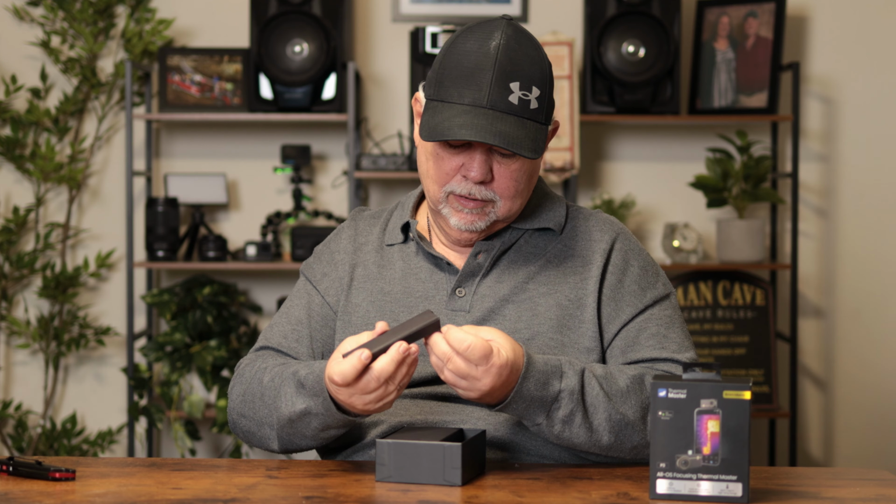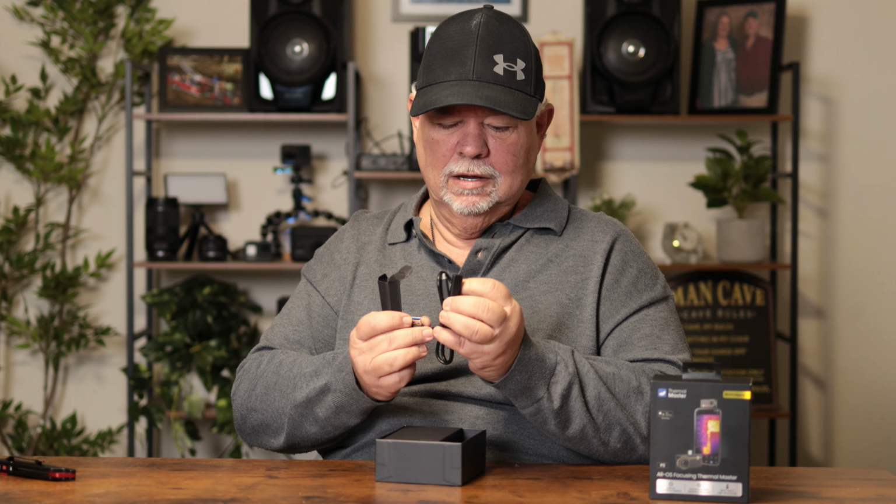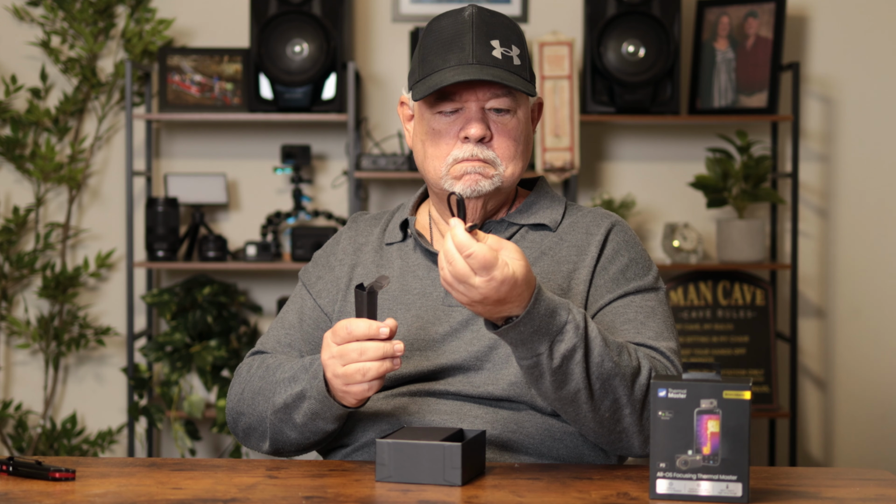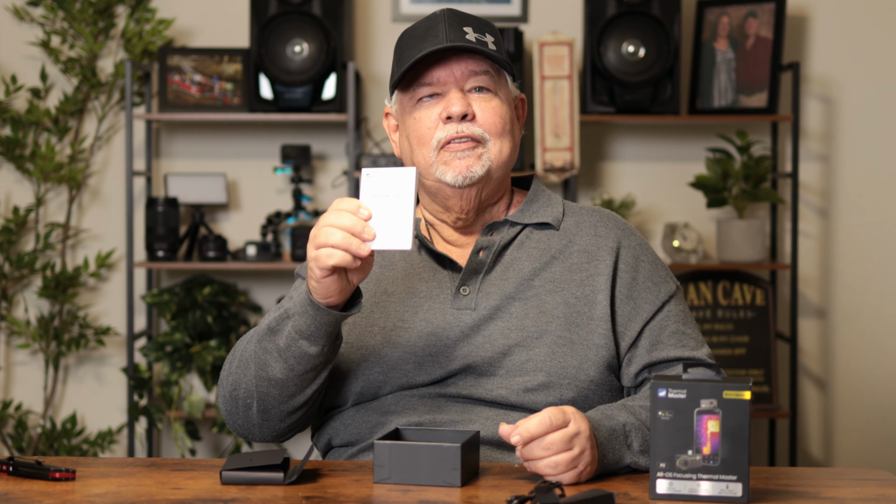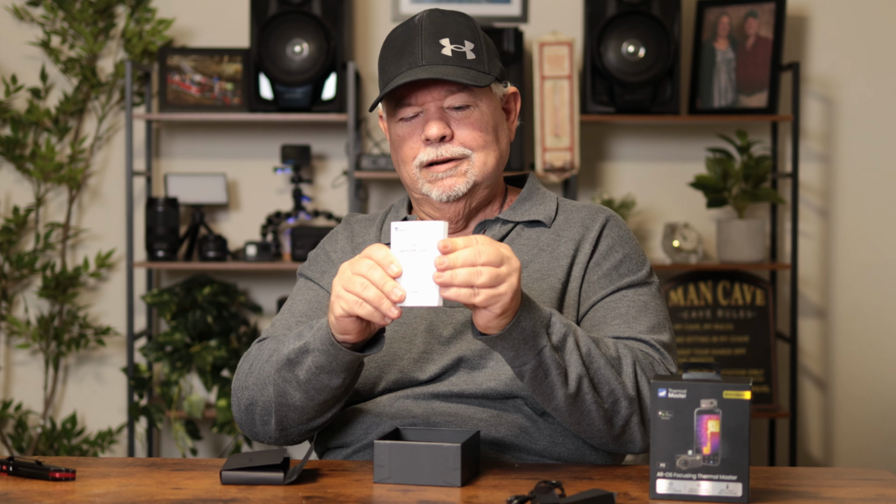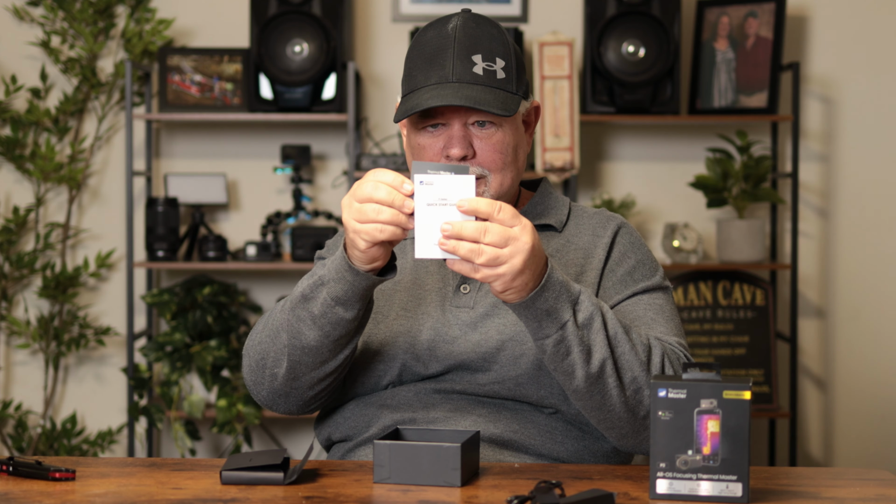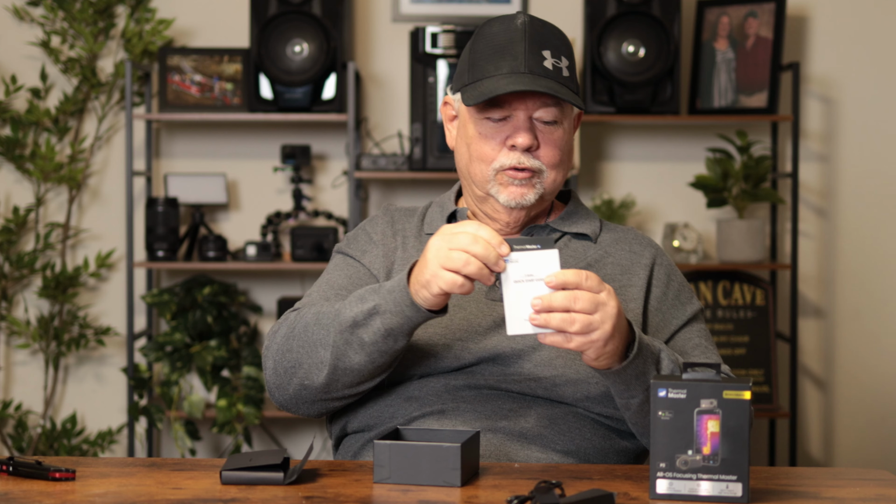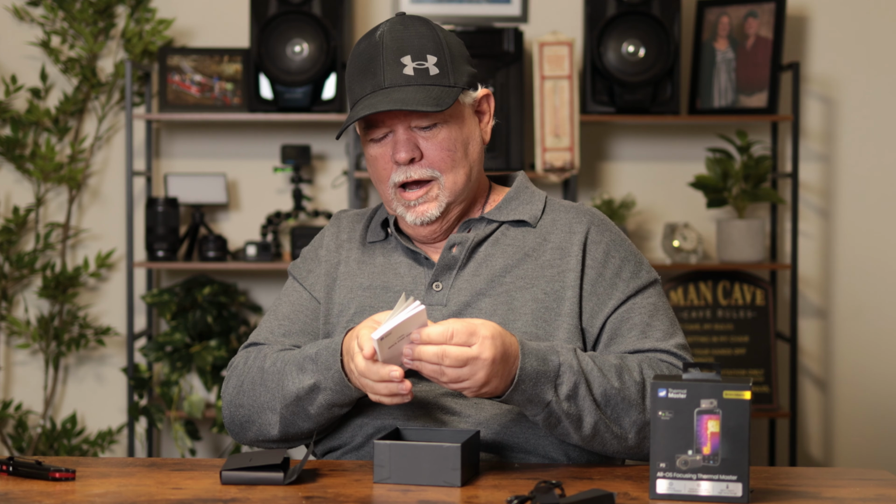So what we have here, it's like a USB cord. There's a USB A and a USB C and a USB-C receiver plug. We'll figure out what we need that for in a moment. I have a very thick quick start guide here. Look at that. And a warranty card here on the back. It's got QR codes. I can't show you what it is because Amazon doesn't like that. Oh, okay, this is in multiple languages. So that's why it's so thick. Had me worried there for a moment.